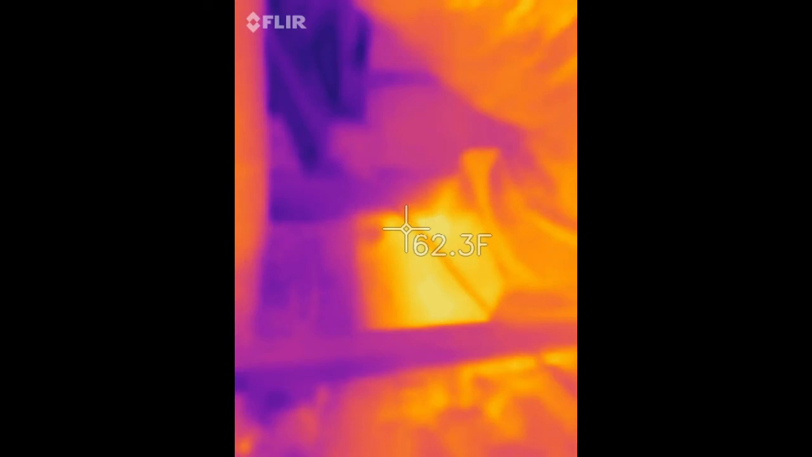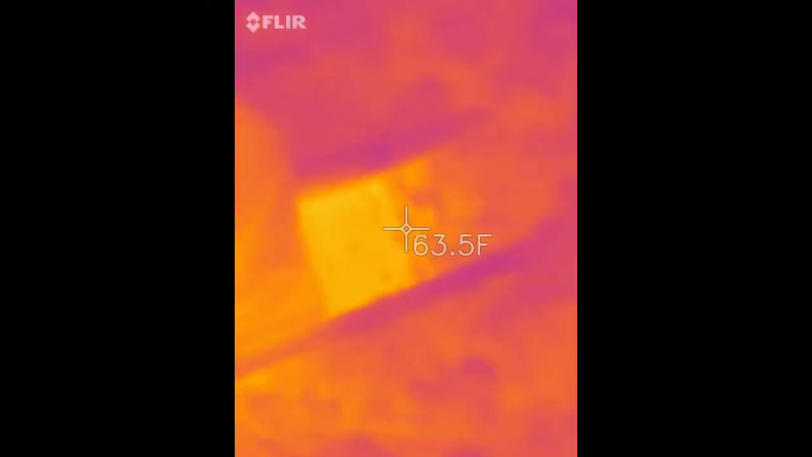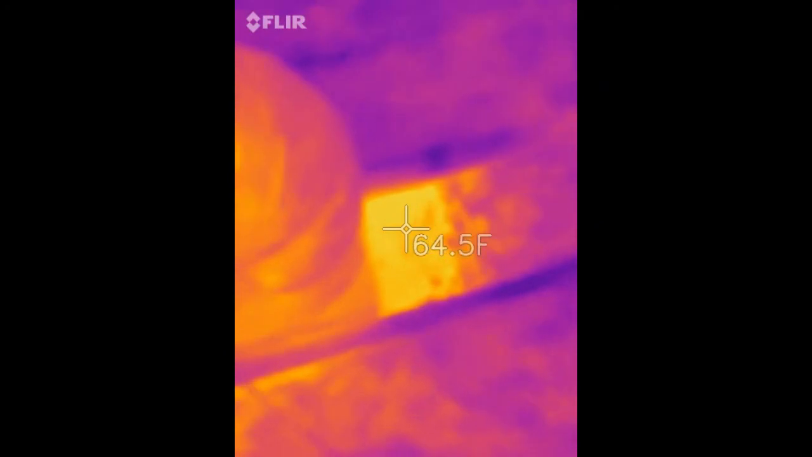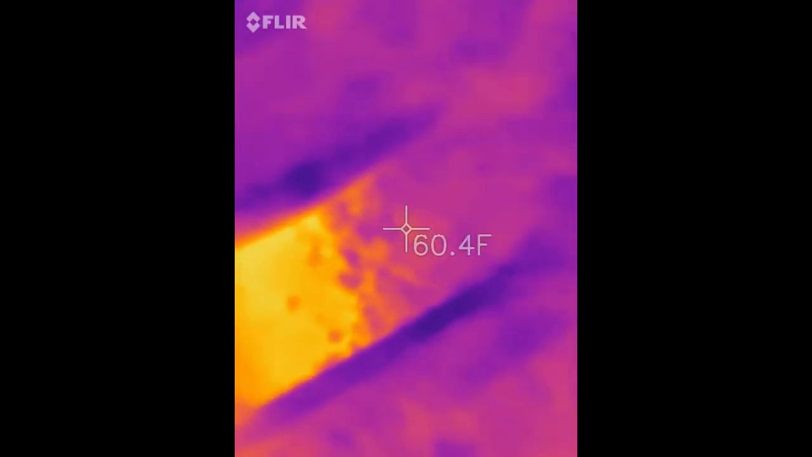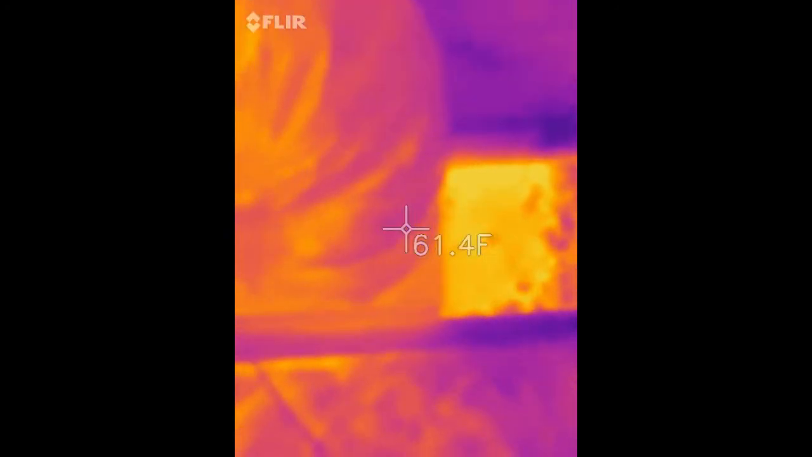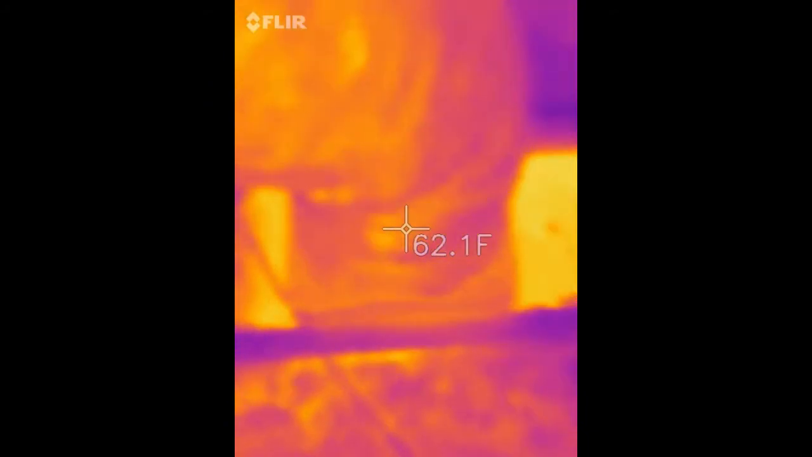So I went up in the attic and found that return vent, and sure enough, there's missing insulation, and you can see hot spots where it's roughly 5 degrees warmer than the rest of the attic. It's the hot spot, missing insulation right there. Another hot spot on the other side. Here's that hot spot.